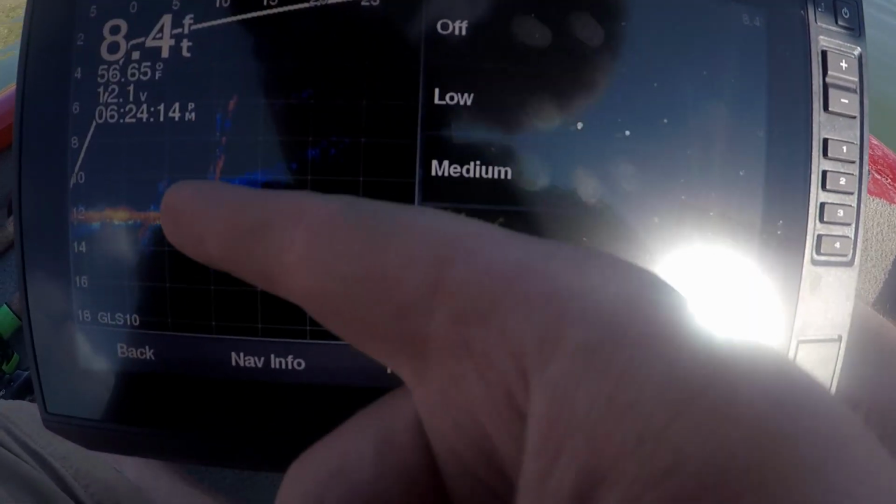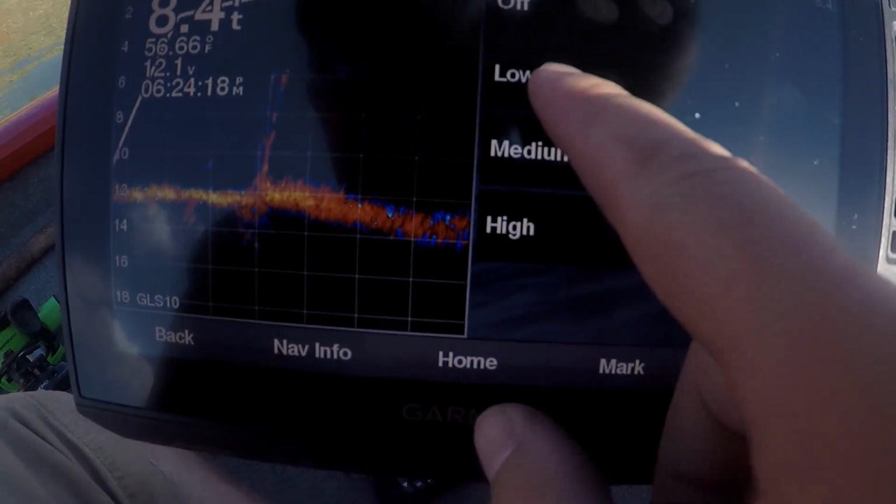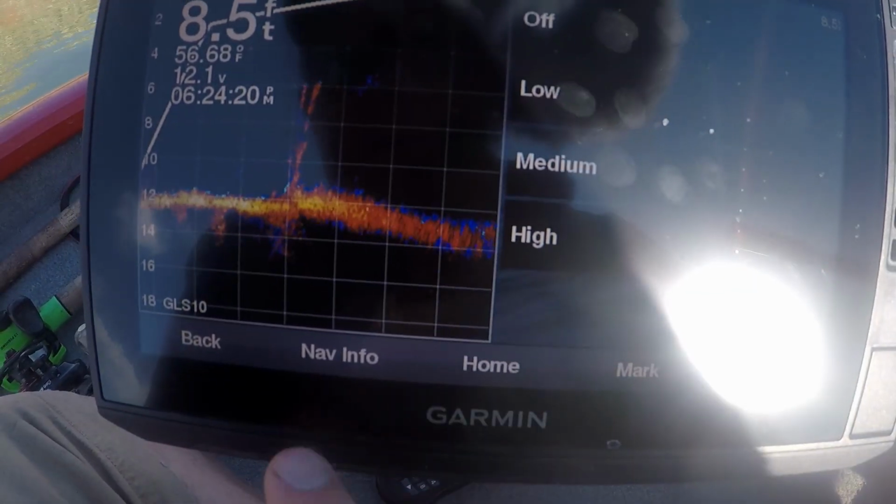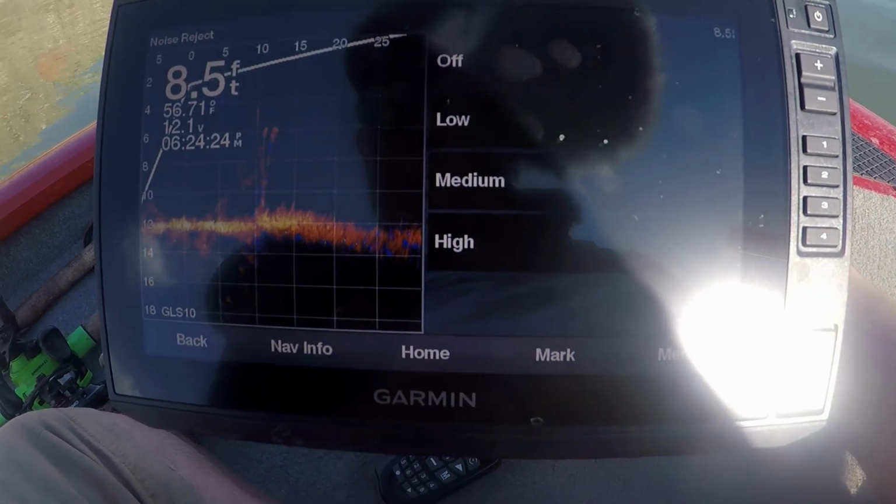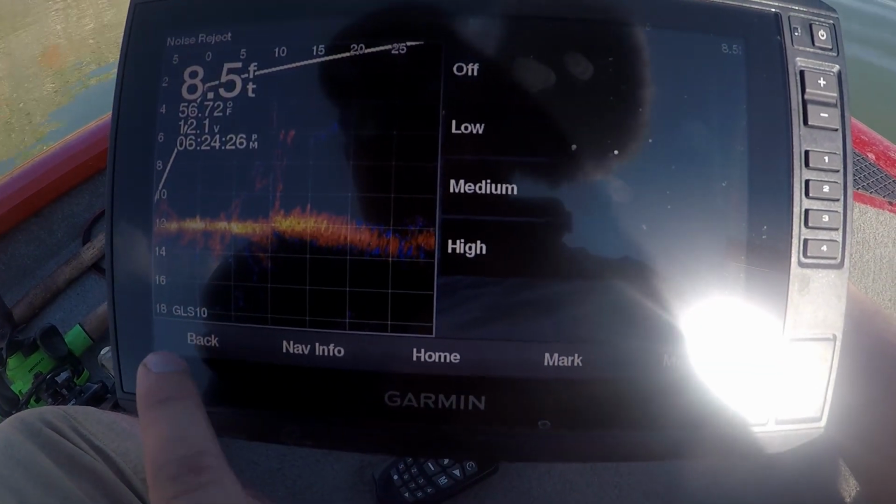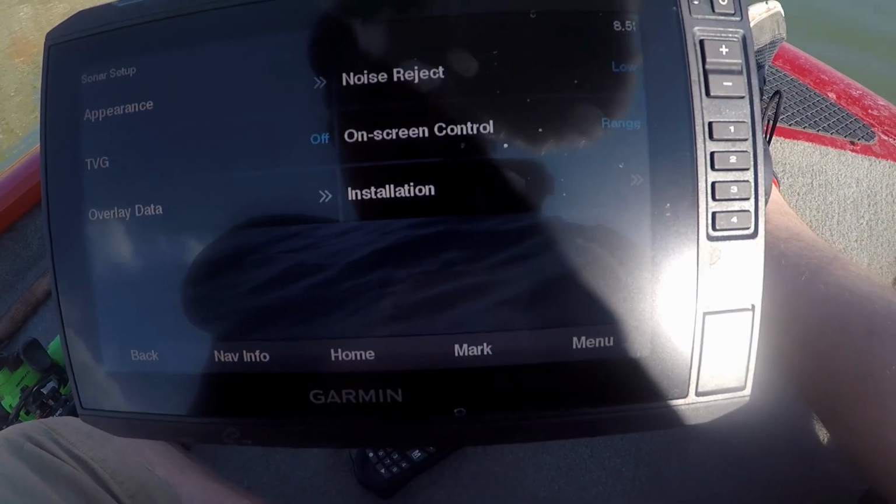See, I'm missing parts of my tree here. It looks like it's broken apart. So I'll put that back off. Put that low. Okay, low's pretty good for me. I might turn it off if the water clarity changes.